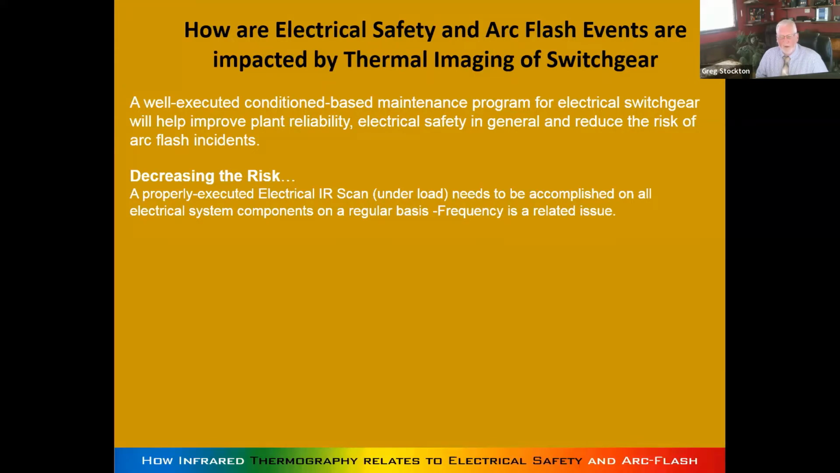The risk managers have figured out that if they put pressure on the owner of the building to do an infrared survey, they're going to get it done. And of course, in general it helps promote safety.